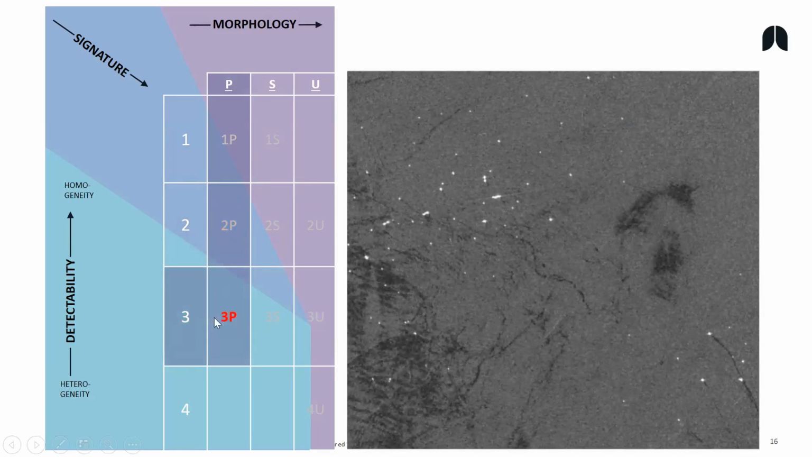Then less confident again, so detectability, very highly detectable as a 1P, 2P, and then 3P is less confident in terms of the signatures that we're seeing. Here's the oil, here's some storm activity, more storm activity, and a ship with a bilge dump probably in this area.